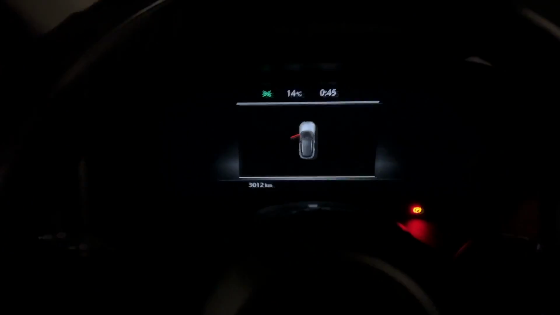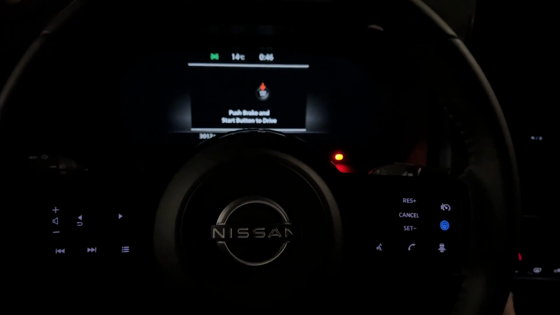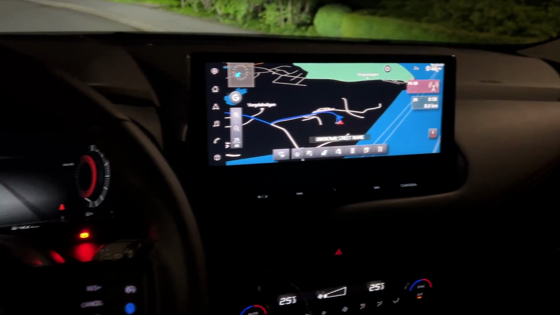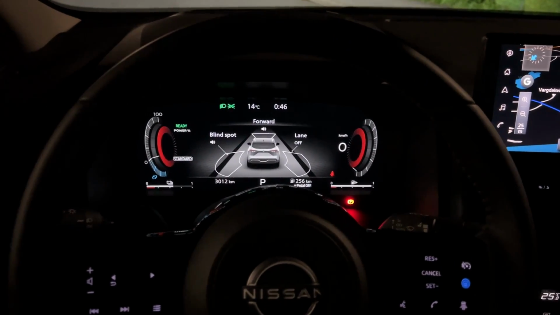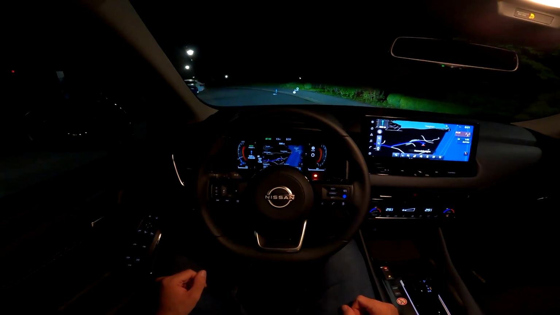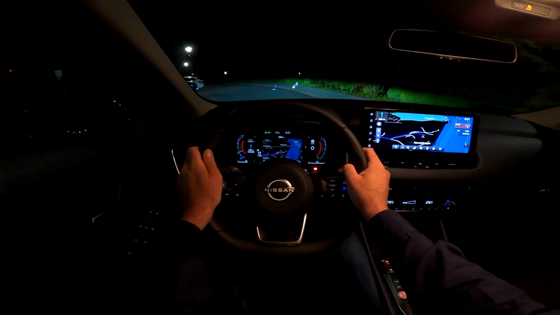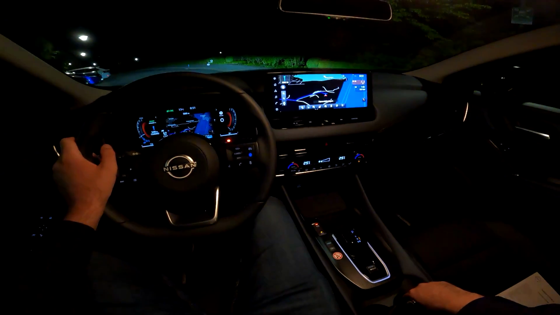It's actually freezing outside. There we go. And now let me show you all the details here, where we have the new 12-inch screen, nice greeting, and yeah, well, let's see this from driver's perspective. And this is the lovely view from driver's perspective. As you can see, driver-oriented interior with a nice 12.3-inch digital cockpit and the main touchscreen, the big 12-inch screen.